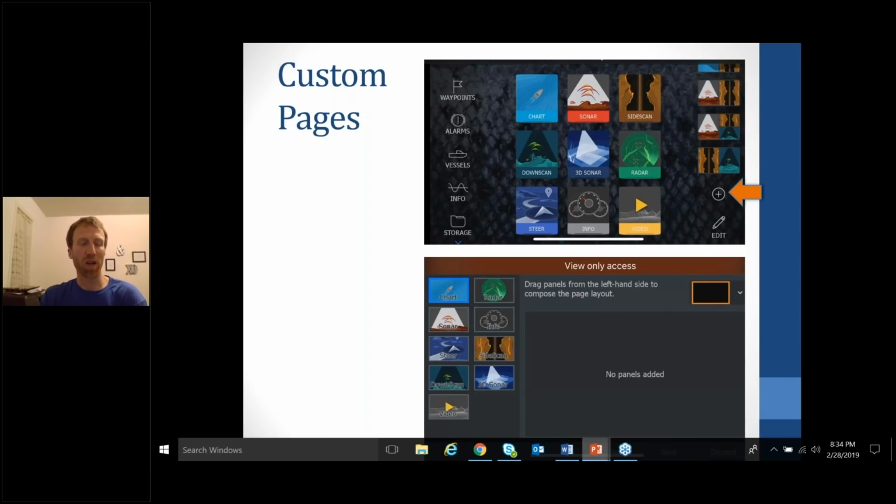So, custom pages. I want you guys to know how to make your custom pages. There's obviously default pages, which have full screen chart, full screen sonar, and a few split screen options that are built into the unit. But if you hit that little plus icon, that will take you to the page where you can create your own custom page.